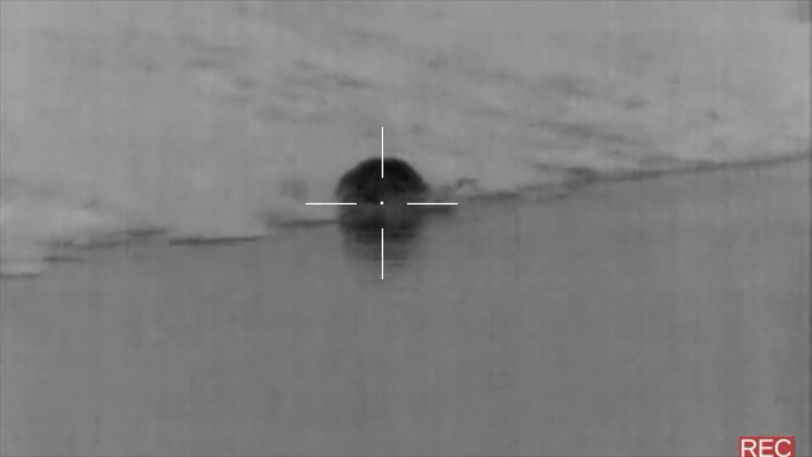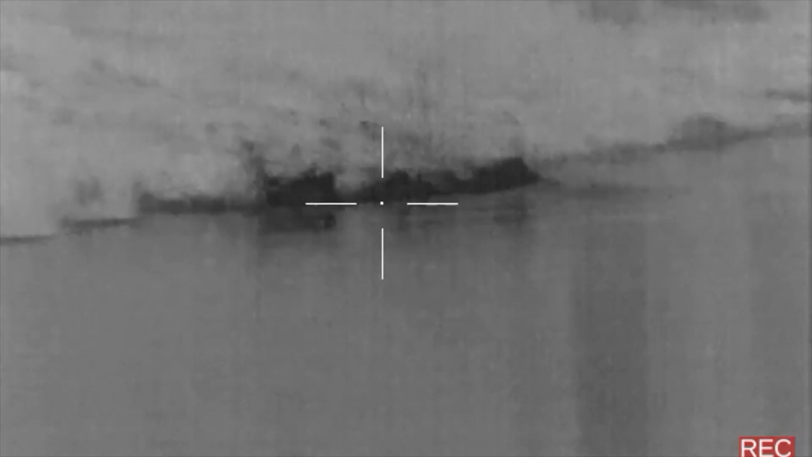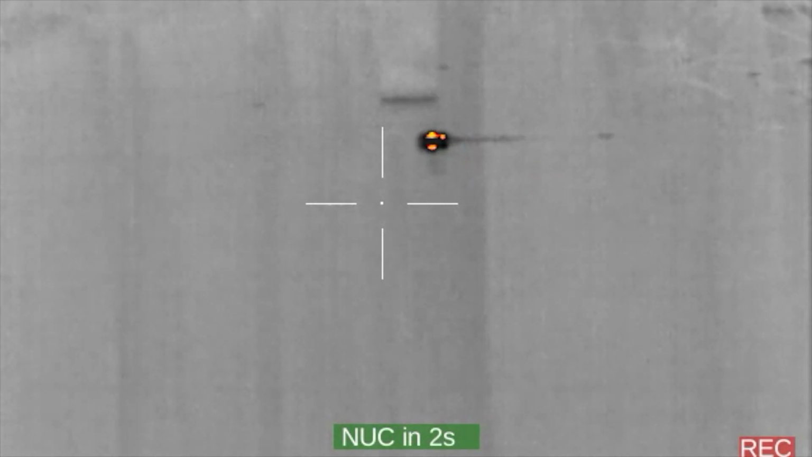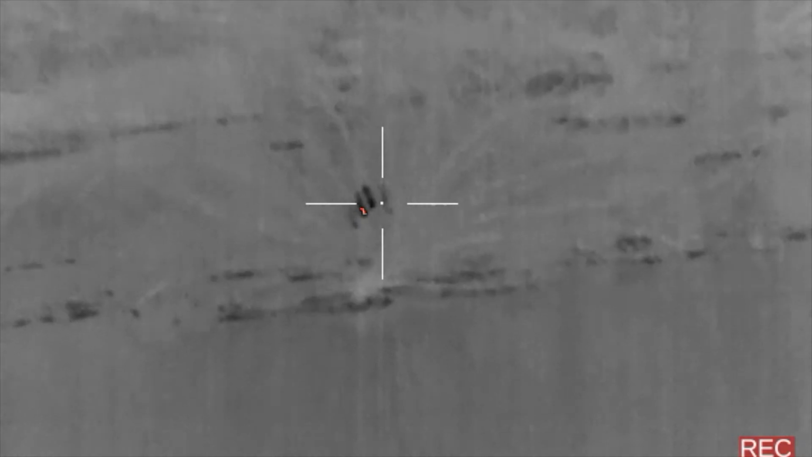One shot with the 124 grain Hammer Hunter gutted this first beaver of 2020. 10 minutes later, I spotted the second beaver with my Pulsar Axiom XM30. For the next hour, he would play cat and mouse with me, never getting close to the shoreline. I was going to give it until 10:30 and just call it quits.